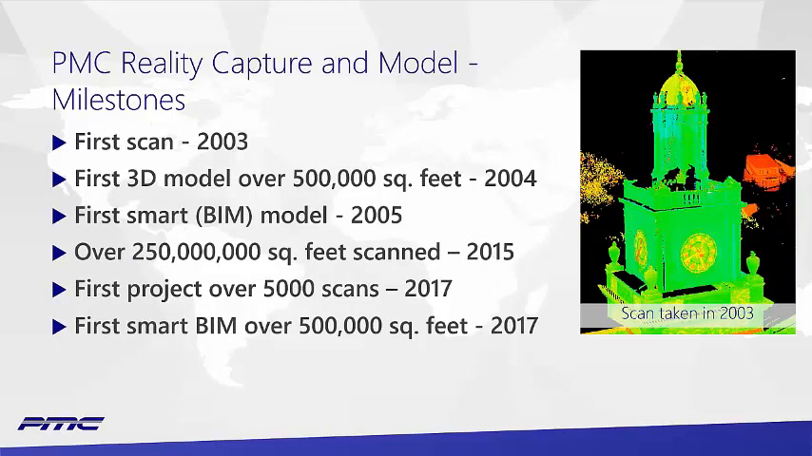I said a little more about us. We've been scanning since around 2003. In that time, we've obviously done a lot of projects. Back in 2015, we roughly crossed the line of about 250 million square feet that we've scanned, and we've added about another 100 million since then. And we do everything from, like I said, very small projects, as little as a single scan, up to extremely large projects that can be 5,000 or more scans.